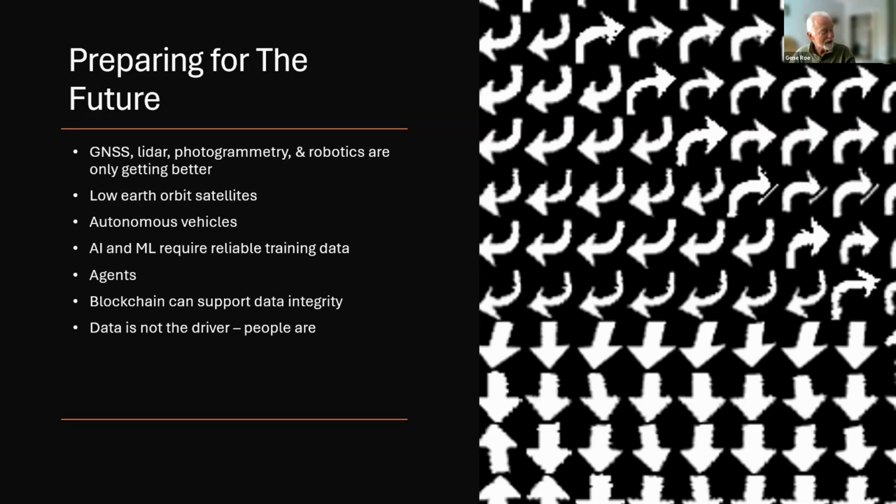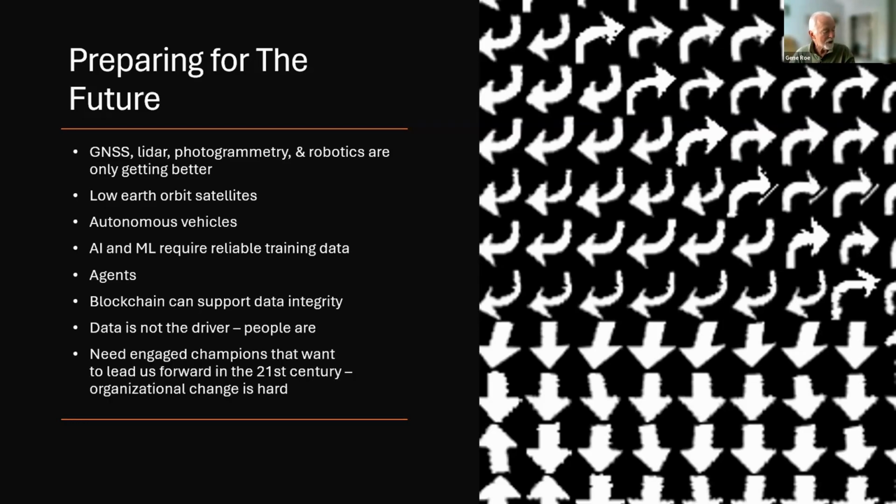Data, you hear all the time that things are data-driven. Well, that's not really true because it's the people who write the rules that are getting the data that they want. So data is not the driver, people are. And we need engaged champions that want to lead the US forward in the 21st century. Organizational change is hard, but in this case, it's got to be done.